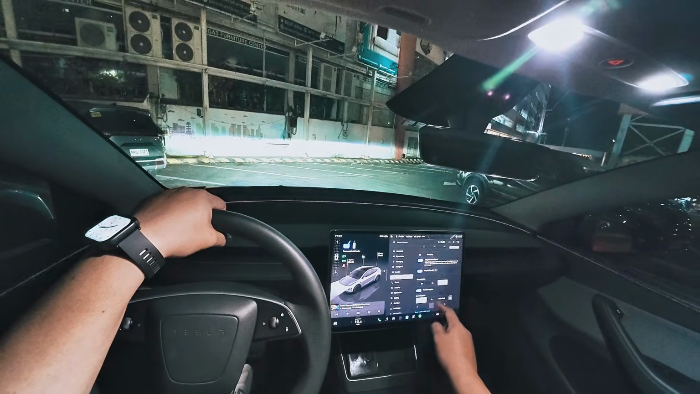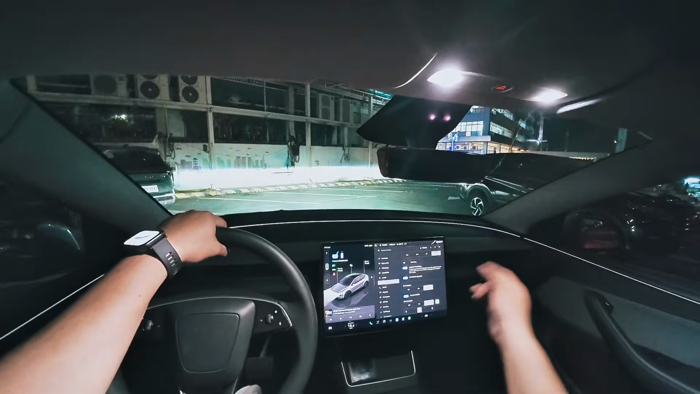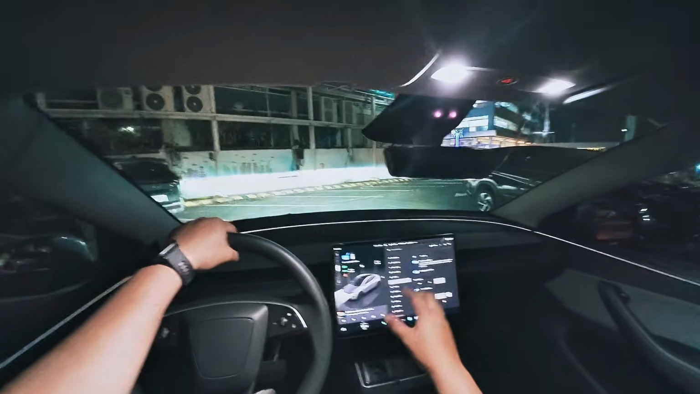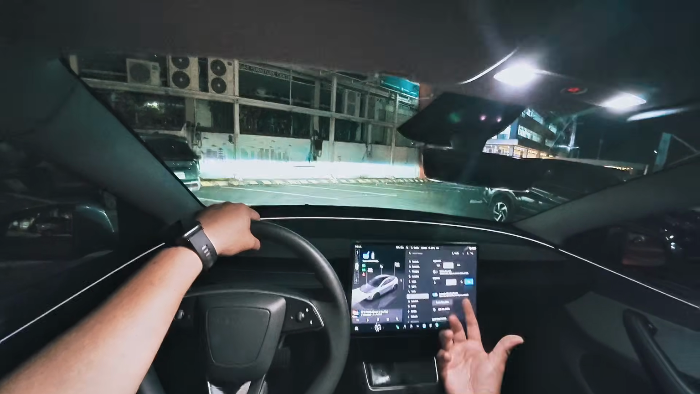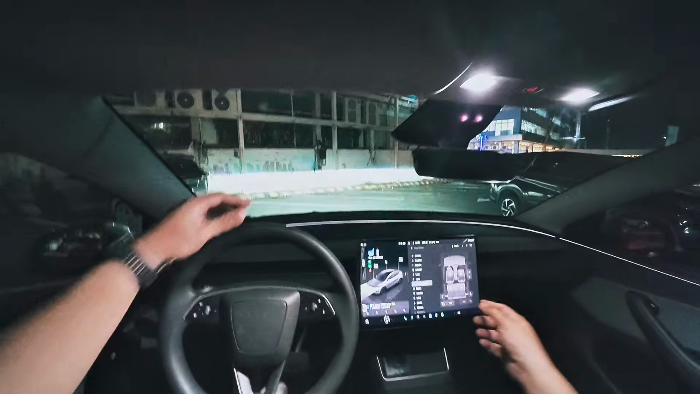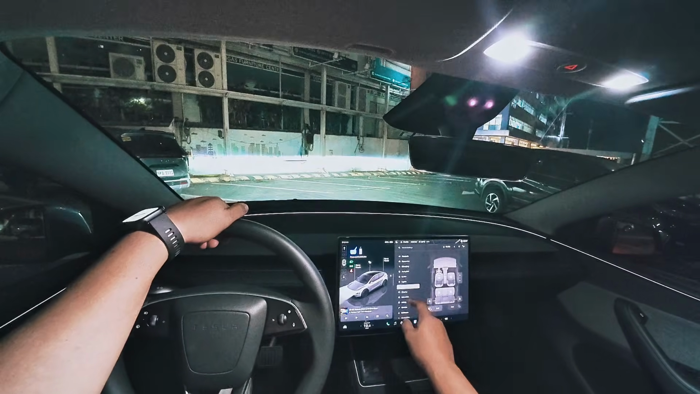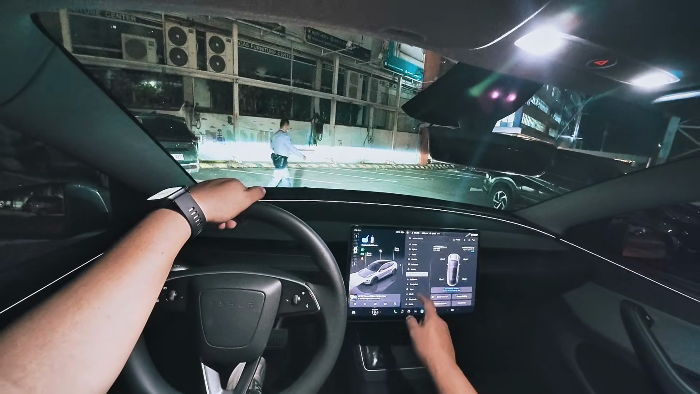You can activate the ambient lighting on the inside, but later on there's going to be so much more about that ambient lighting. The seats, you have heated seats and cooled seats. Heated seats for all the passengers, but cooled seats will only be on the front seats. There you go. It's pretty straightforward.